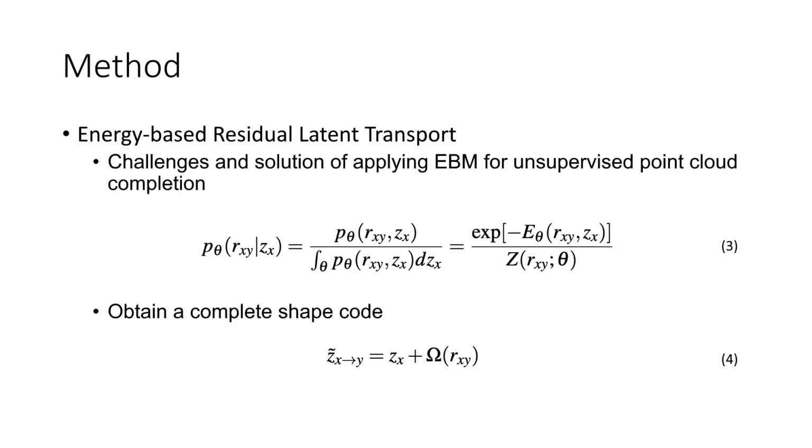In the unsupervised setting, we have no access to the paired partial-complete point cloud samples. Therefore, we are incapable of directly modeling the compatibility of Zx and Zy through the energy function. Alternatively, we model the conditional distribution of the residual Rxy instead, representing the distribution gap between the latent spaces of the 2 domains.